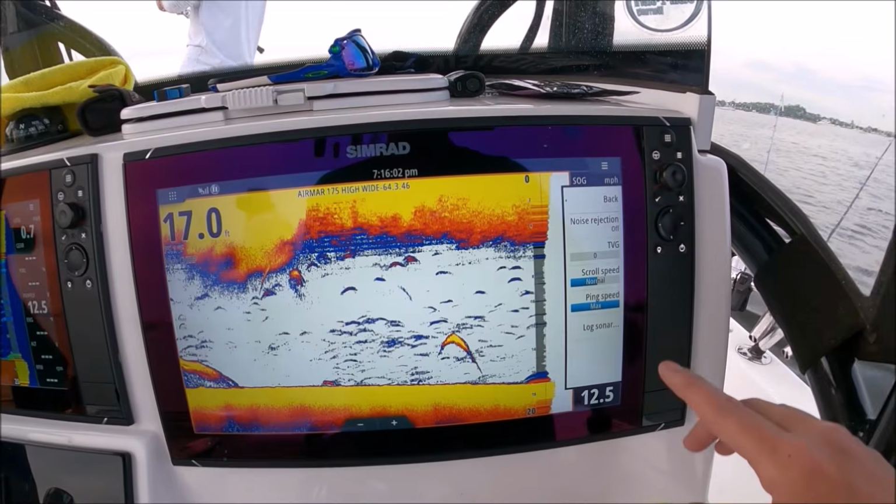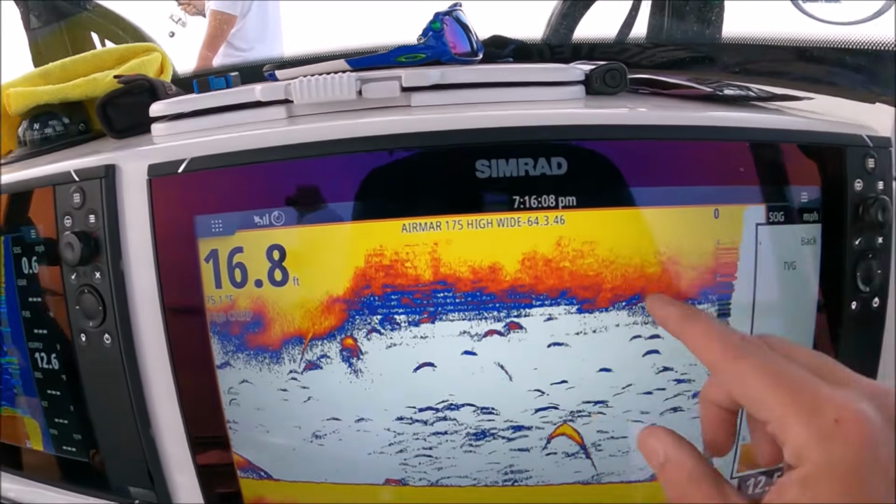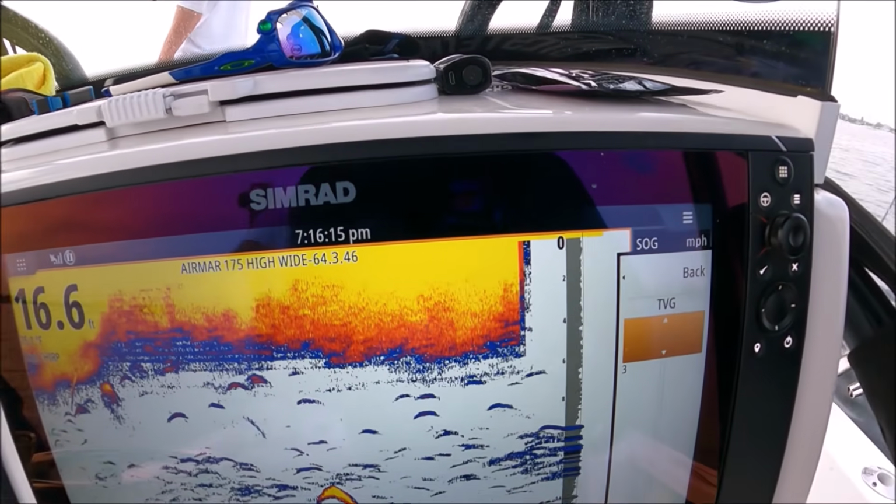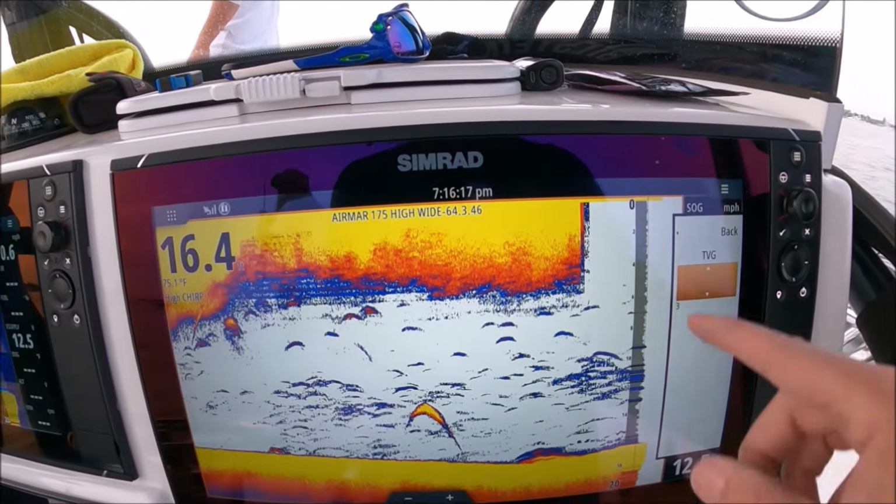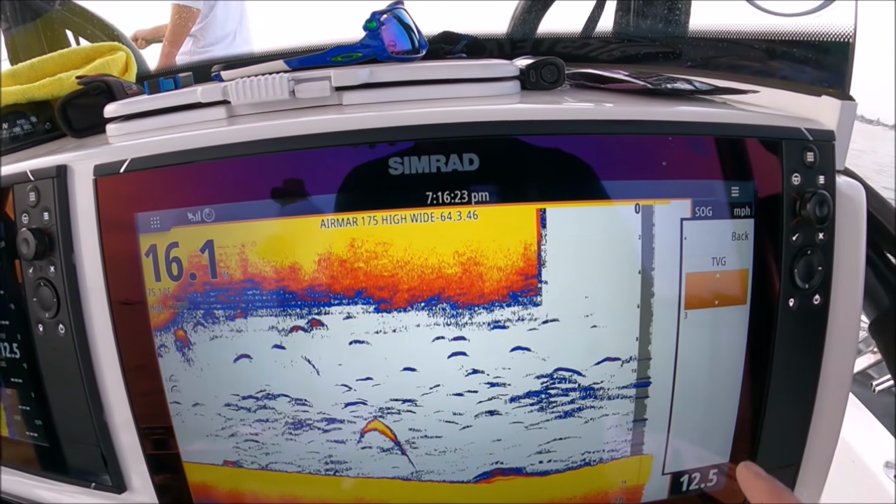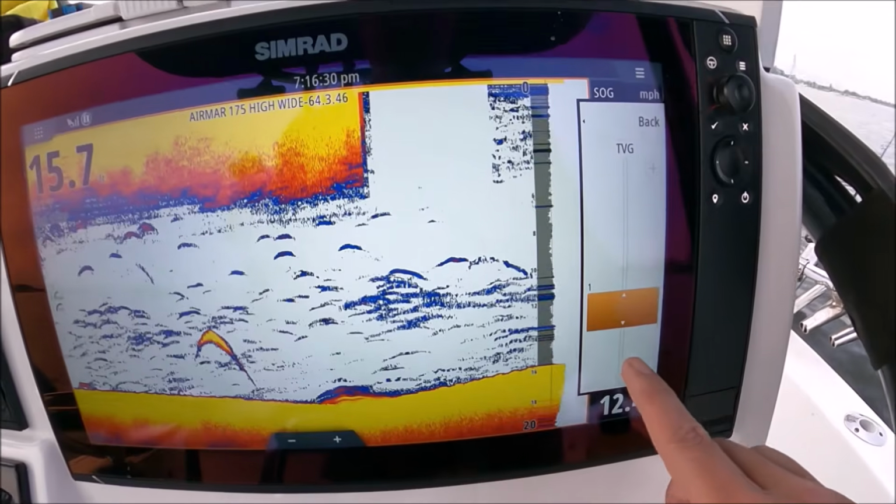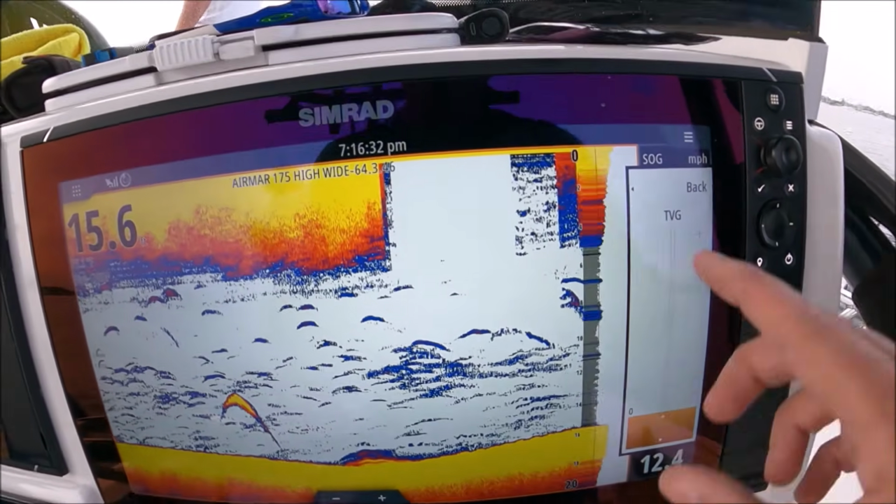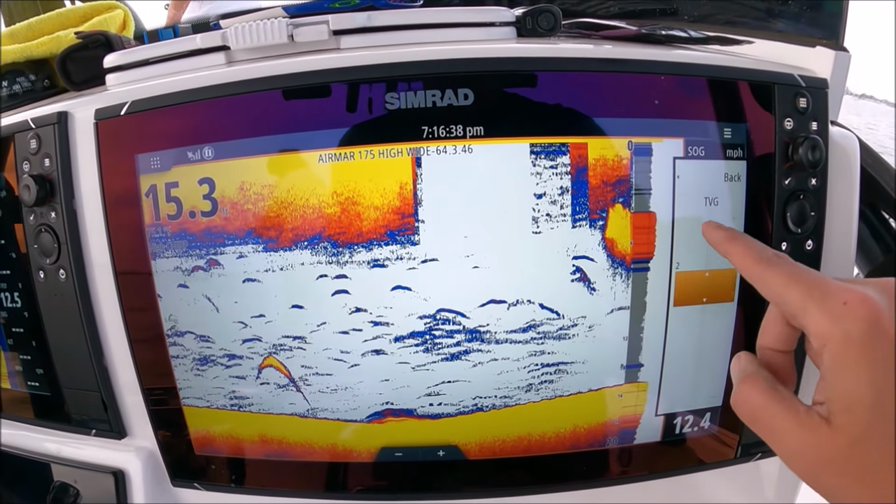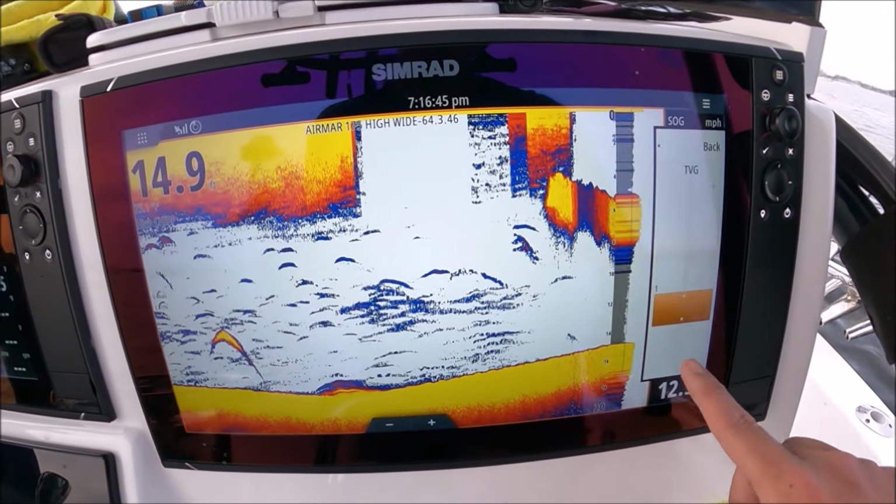In our advanced, our TVG, I wanted it at 0 because I want to see all this up here. Some people don't like that. If you raise your TVG, it filters all the stuff up near the surface. It does make for a nice clean screen, but a lot of times bait and things are close right up underneath the boat, and we don't want to filter all that out. So if you go closer to 1, it starts to let it in just a little bit. 1 lets in even more, and 0 filters out nothing. So if you really like that clean screen, crank it up. I don't recommend it though, because you will see like that school of bait right there may have been removed completely.